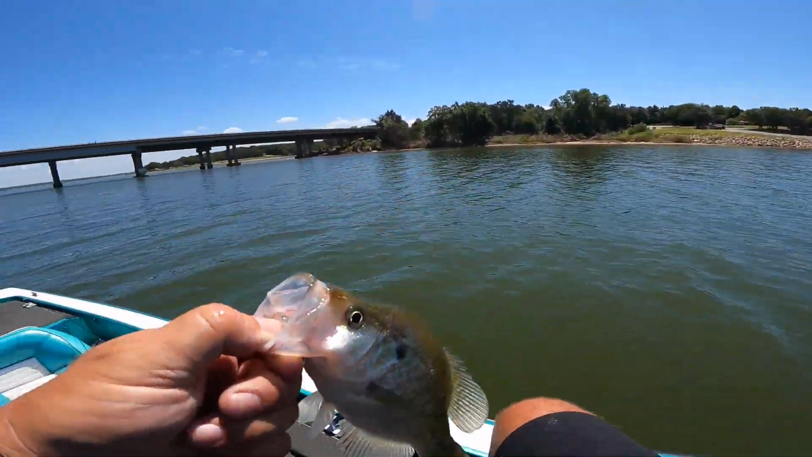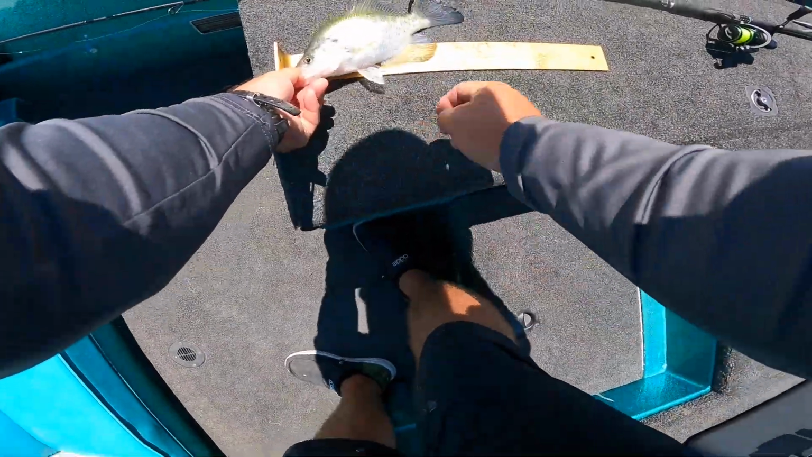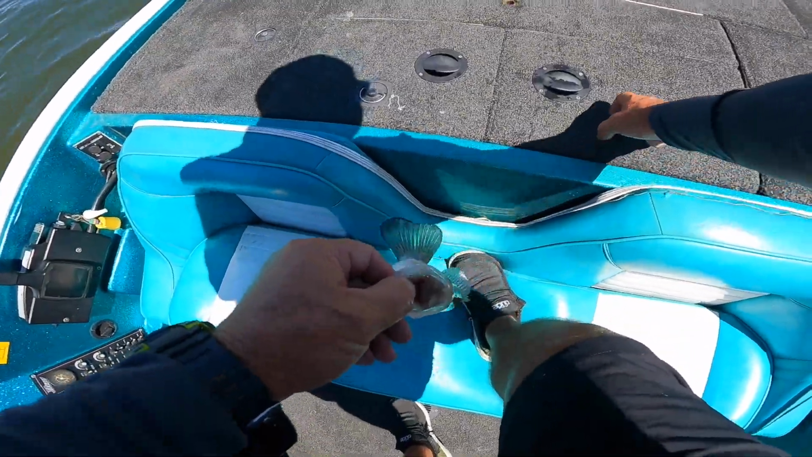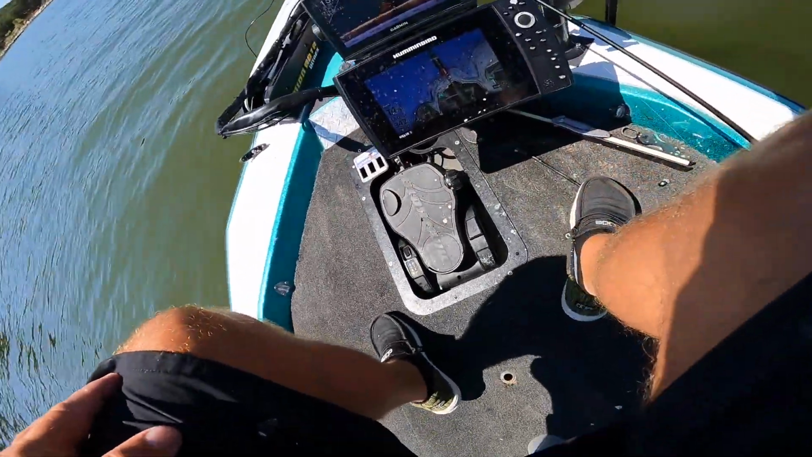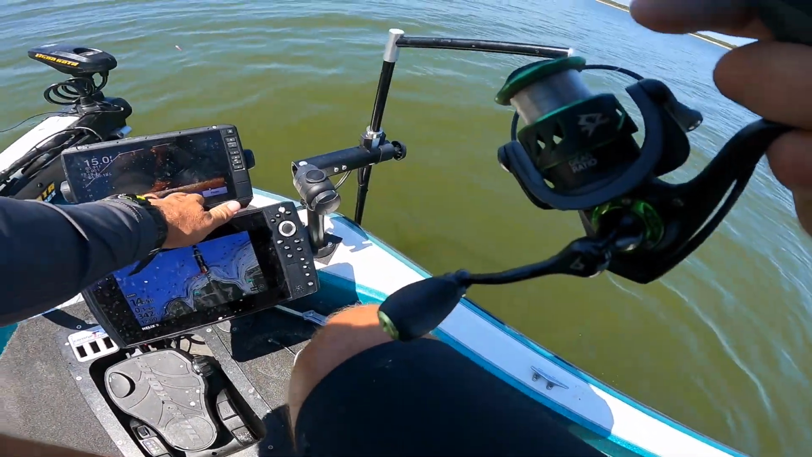That big one, I got him on the lip though, but that's probably because it tore out a little bit. Let's check him, just to be safe. Well over. All right. I think that's 11. This is gonna be all day long, guys. I ain't even kidding. I'm gonna mark this.